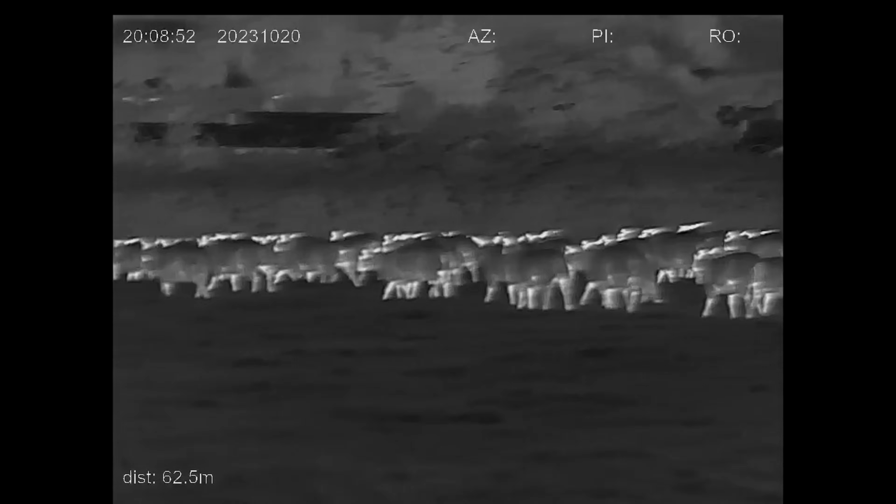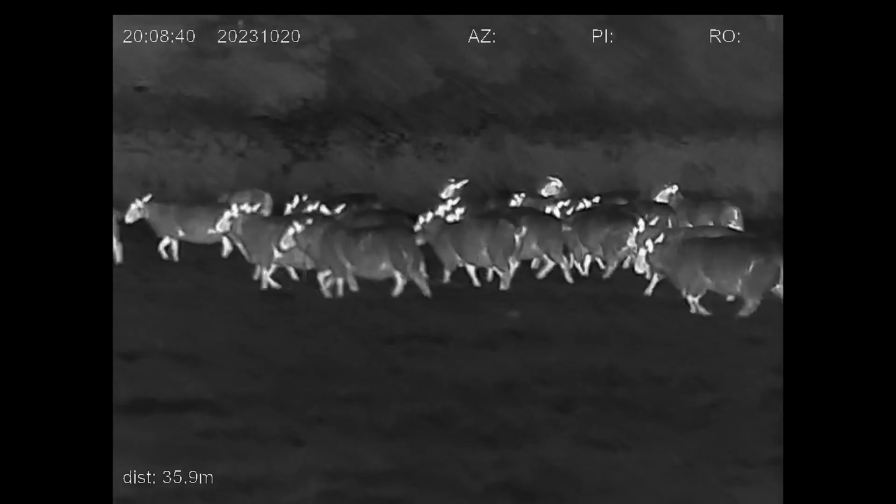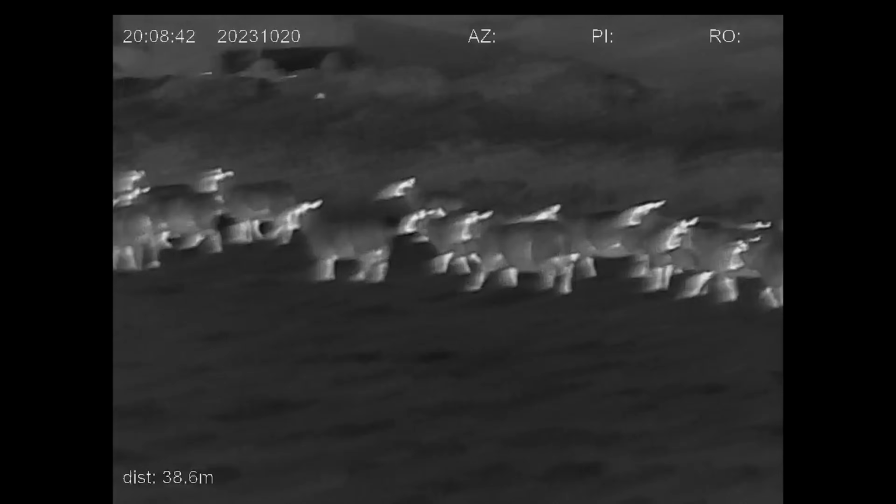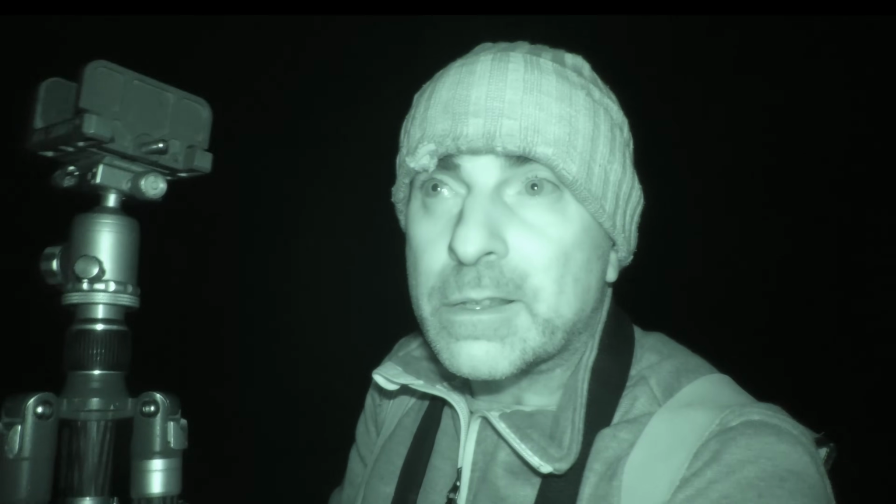I need to be a little bit careful here because the sheep are all bunched up in this top corner of this field, and what I don't want to do is spook them and get them to run down the field towards that fox, or he'd be gone. Right, the sheep are starting to move around, so this is as close as I'm going to get.